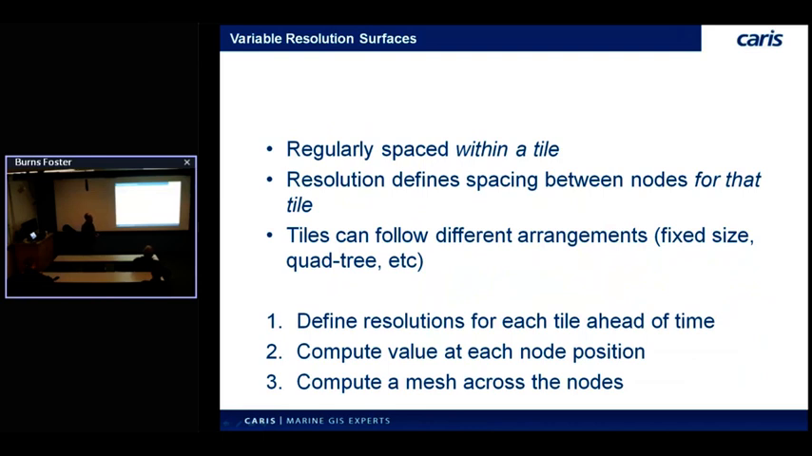With variable resolution, we actually divide a region up into what we call tiles. The tile scheme can be varying. We'll talk about that more in a second. But for now, we just divide it up into discrete tiles, and each tile gets its own resolution. So instead of one fixed resolution for the entire region, each tile within that region gets its own resolution. And again, the tile patterns can follow different patterns. I'll talk about that more in a sec. But we still lay down those tiles. We define a resolution for each tile individually through some other method, which I'll talk about. Lay down our nodes. Once we have a resolution, compute a value at every position, and then we compute a mesh across it. So that's how we do variable resolution.